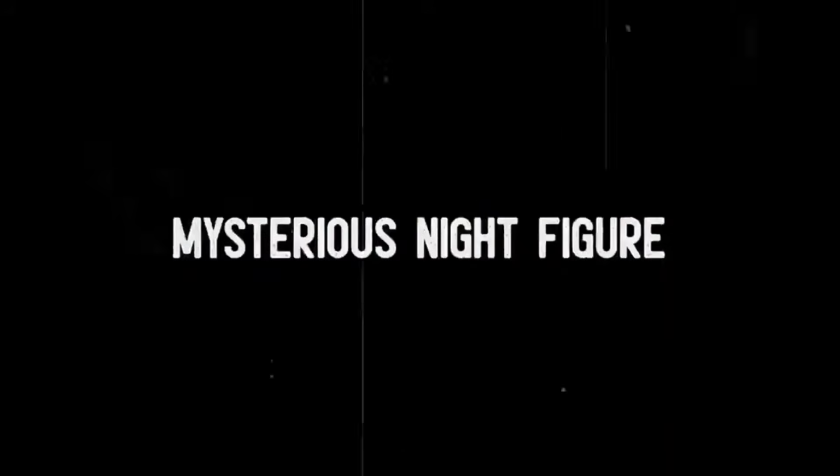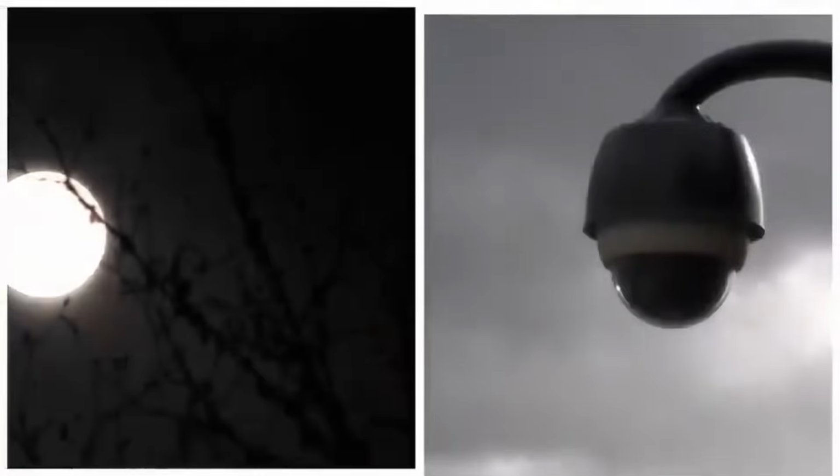Mysterious night figure. On a dark, moonless night, a mysterious event unfurled in front of a home security camera. This camera, like a silent watcher, recorded a scene that sent shivers down spines. It captured an eerie sight on the front lawn, a scene shrouded in enigma. From the depths of the darkness, an unknown figure emerged, moving in a way that defied ordinary expectations.